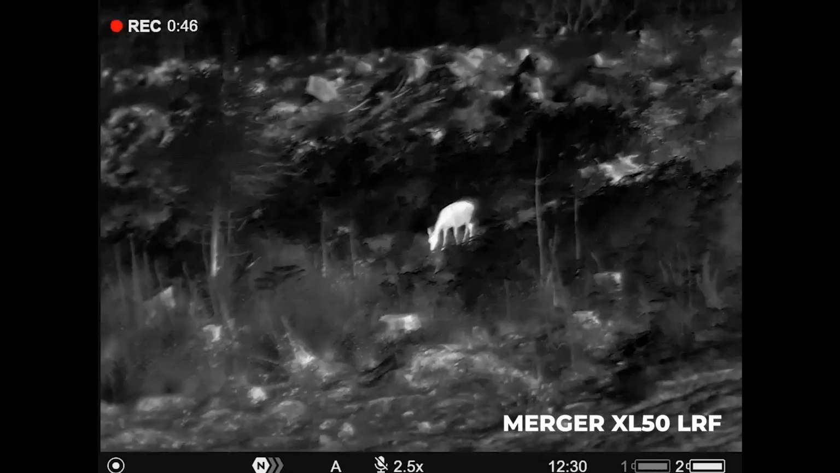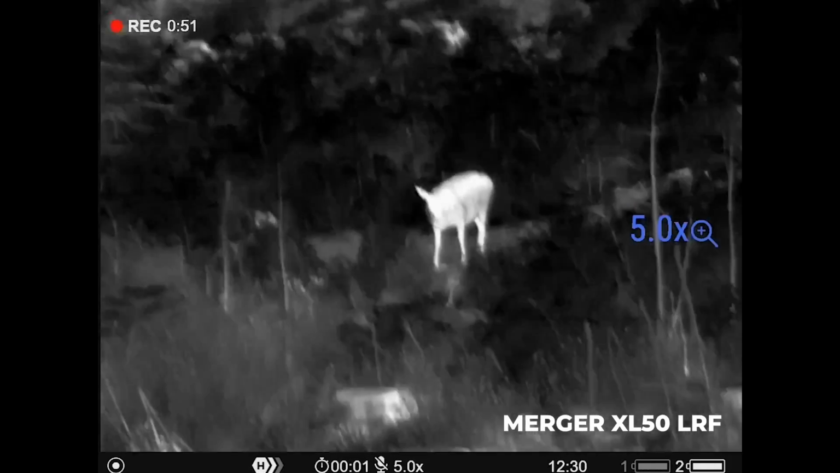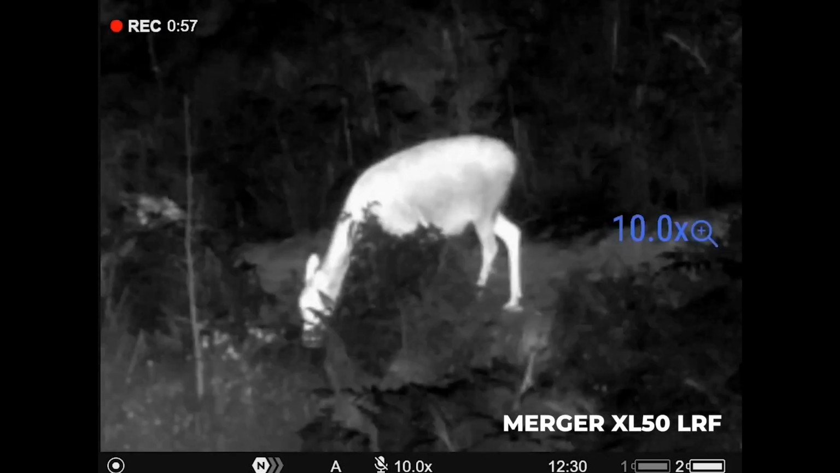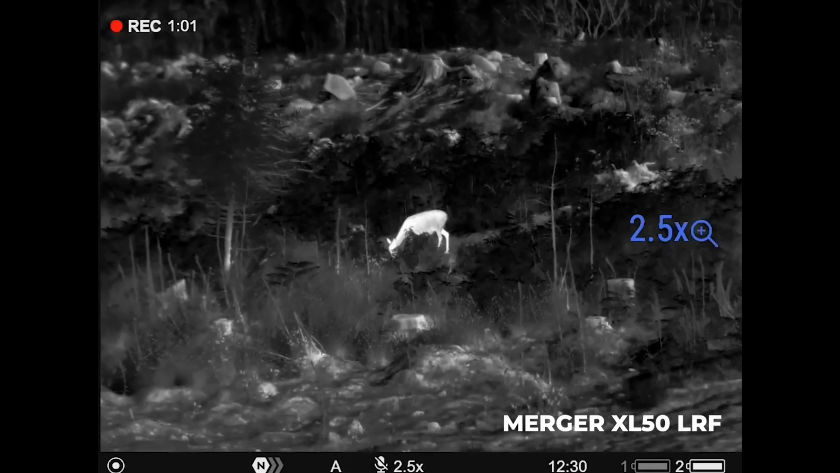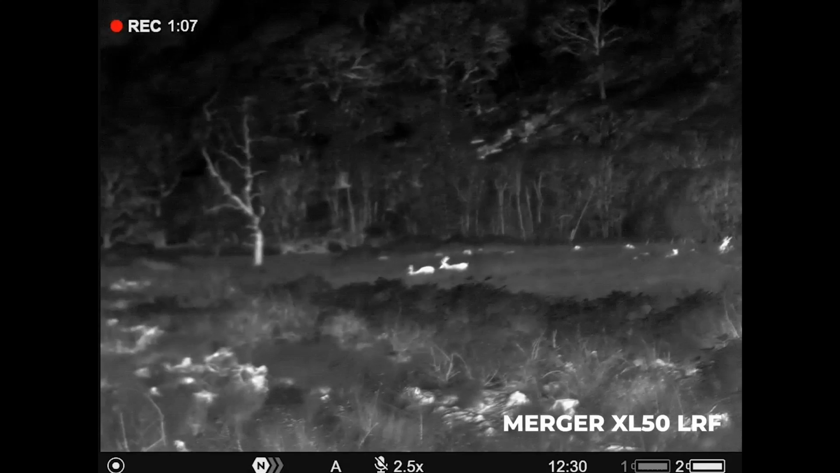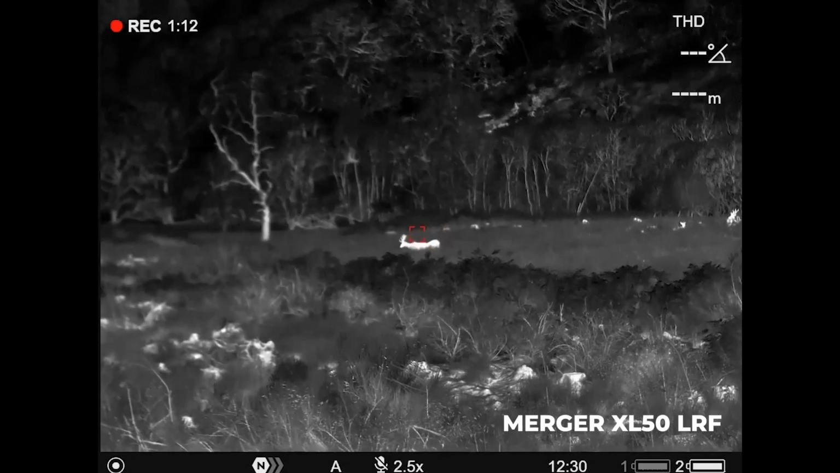Seeing the deer, this little deer come through the undergrowth, flicking through the base mag to ×5, up to 10, up to 20. See the outlines of the deer are much more crisper through the XLs. That's just to do with the sensor resolution. And just scanning around here, back out to these stags that are sitting in the long grass. Easily identifiable.